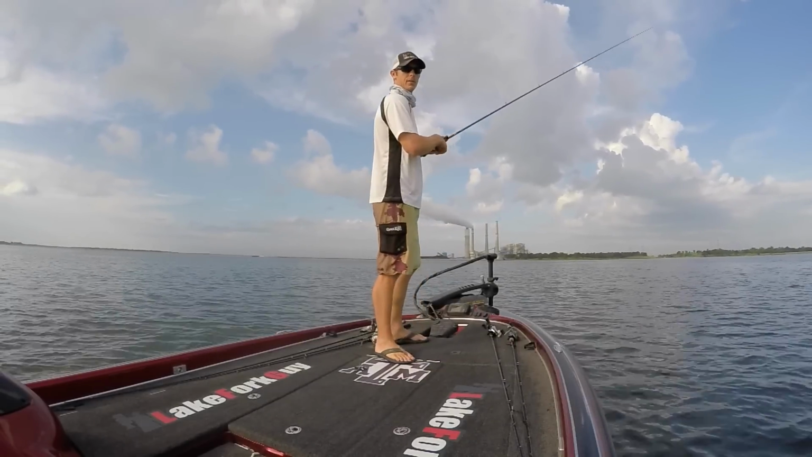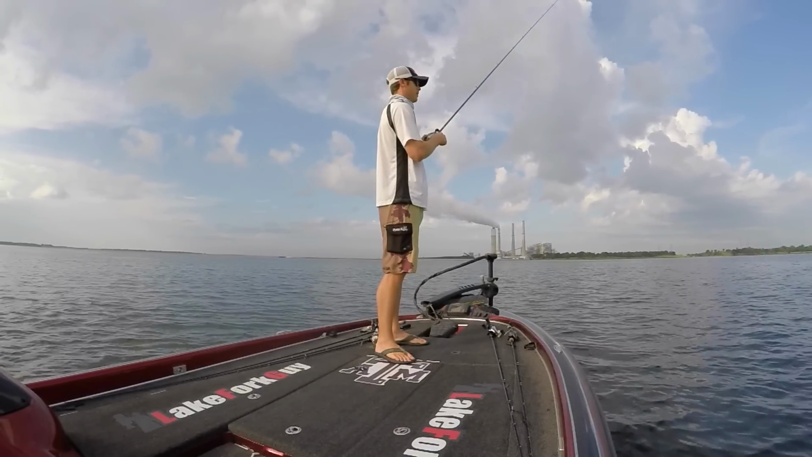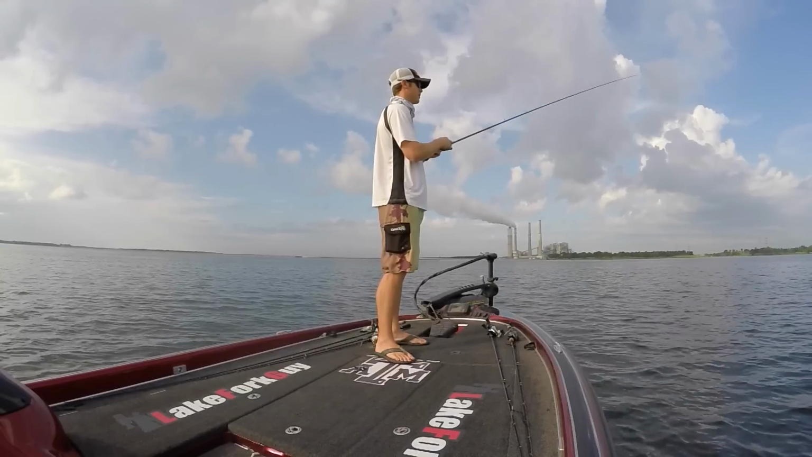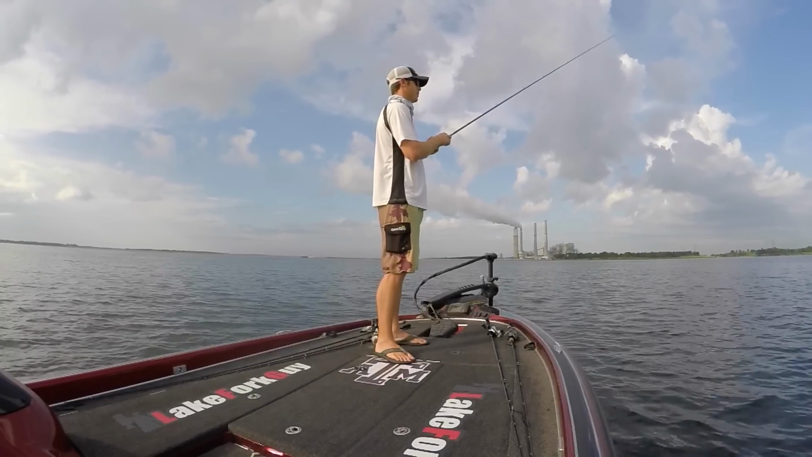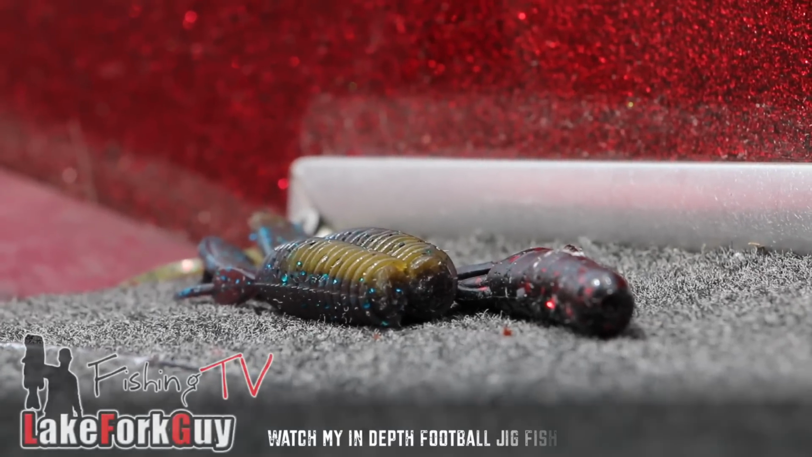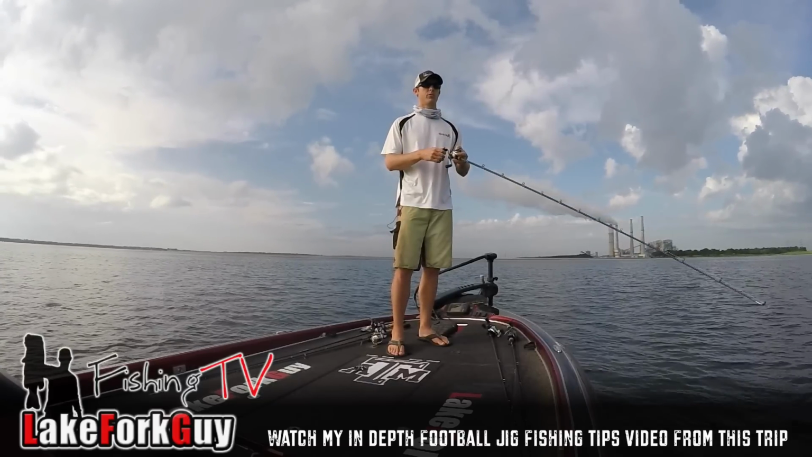It's a good opportunity to throw a big spoon, like a flutter spoon. We're still in the morning here, and you know the fish will usually start to migrate on these offshore spots as the day goes on, and get a little bit better. Hoping to get one of these big bass I've seen cruising through here.